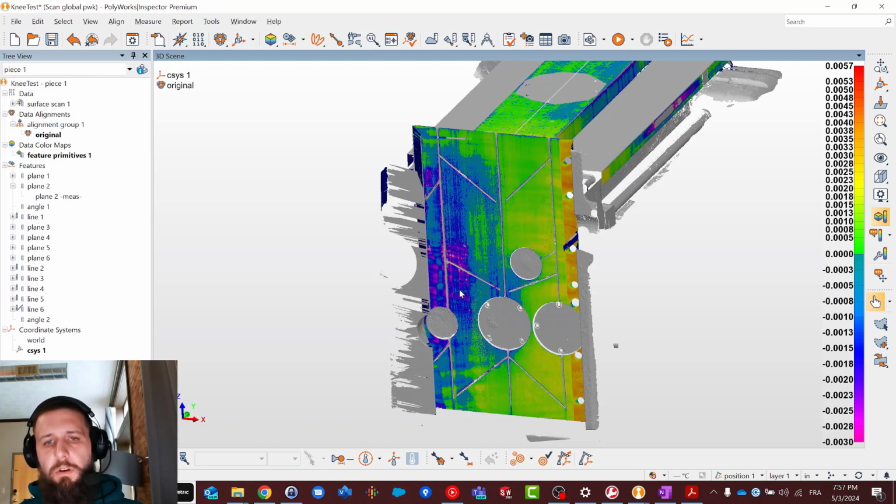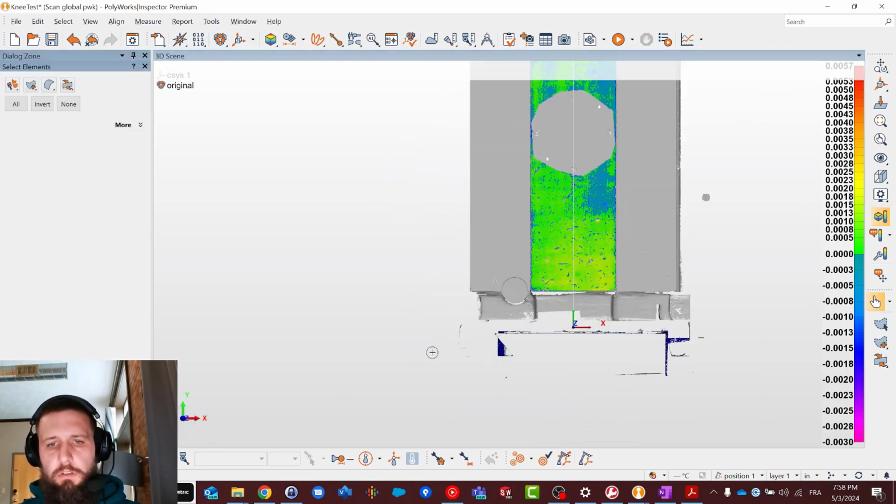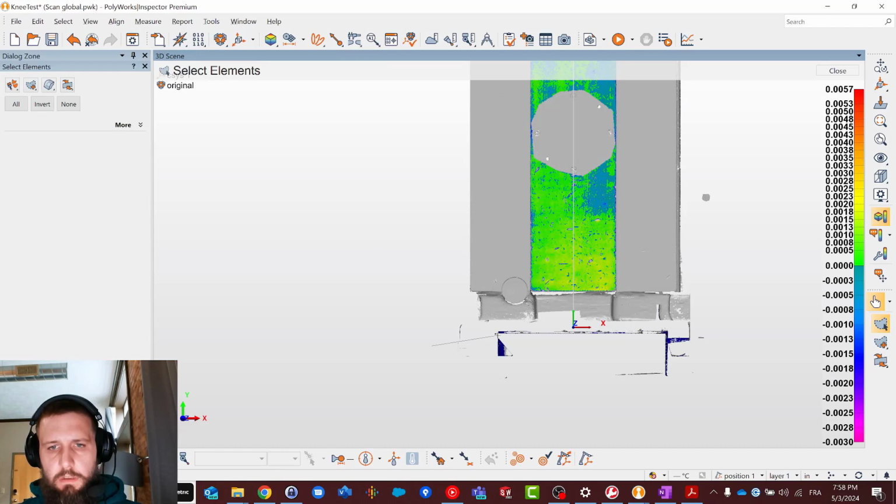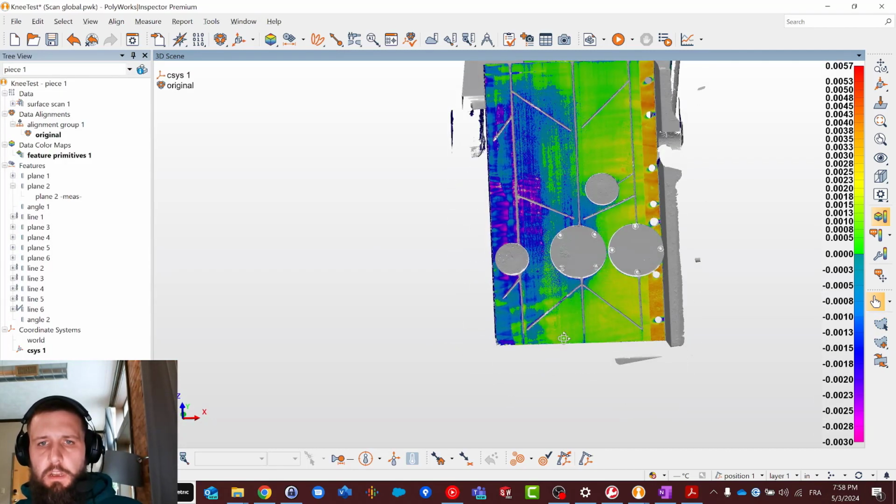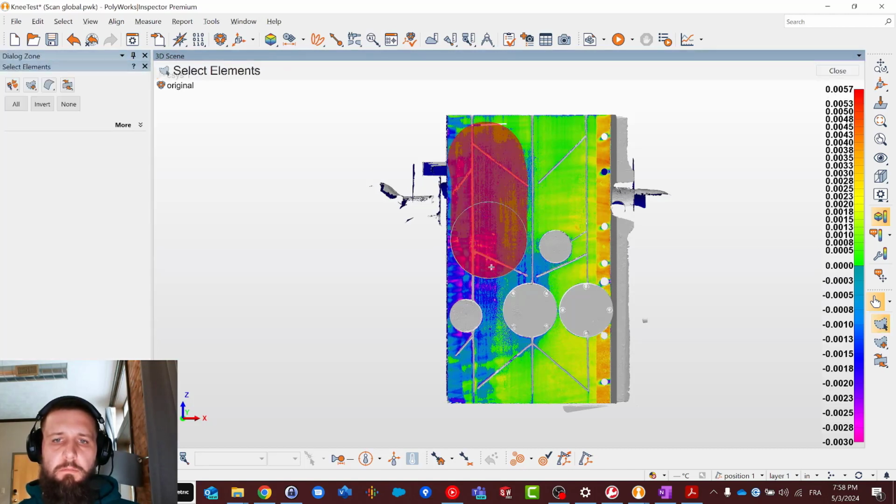Now, if you remember, at the beginning of the, let me just hide that for a quick second so we can see better. If you remember, at the beginning of the video, I said that most of the wear on the column was here, right?